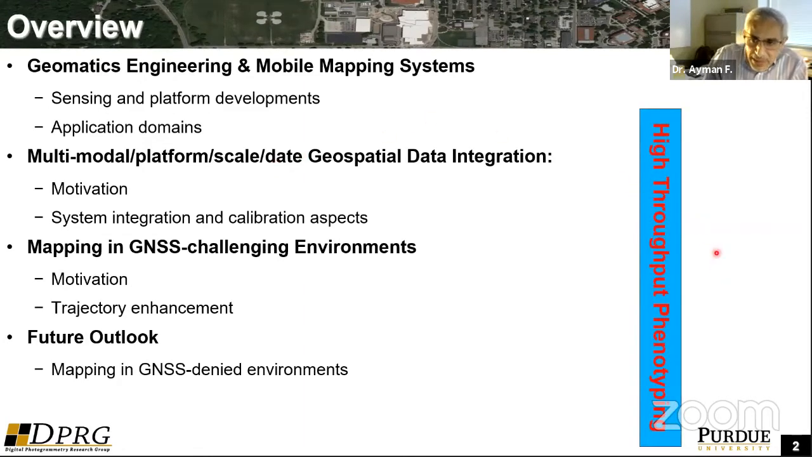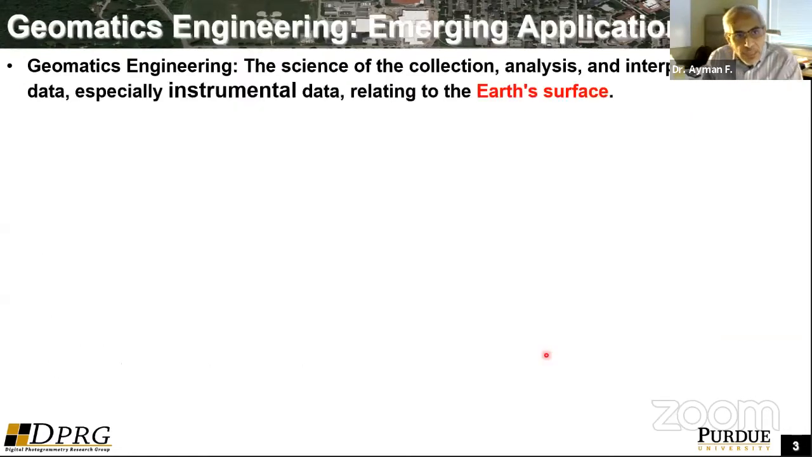So there are lots of applications, but for the majority of the talk, I will be referring to high throughput phenotyping for agricultural management, just as a sample of the applications that could benefit from these emerging mobile mapping systems and technologies. So as we all know, geomatics engineering has been mainly a field that is dealing with the production of digital maps using observations or acquisition of the Earth's surface.